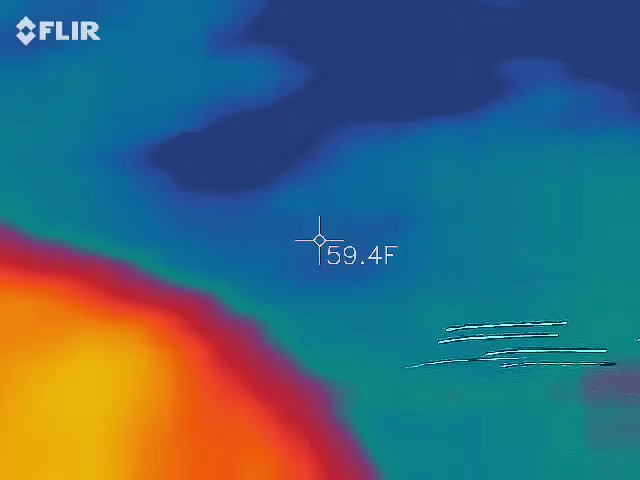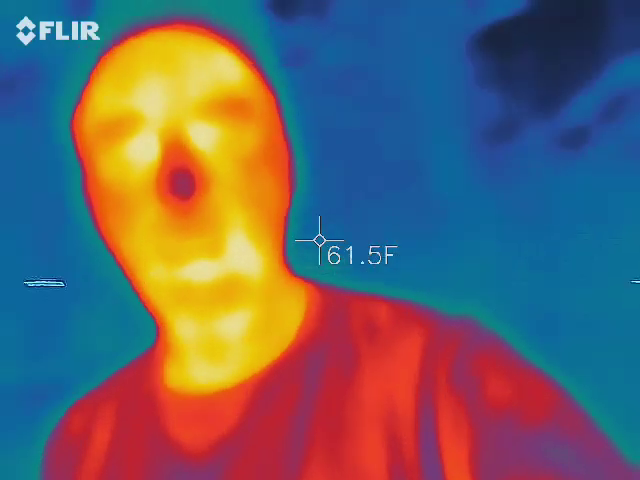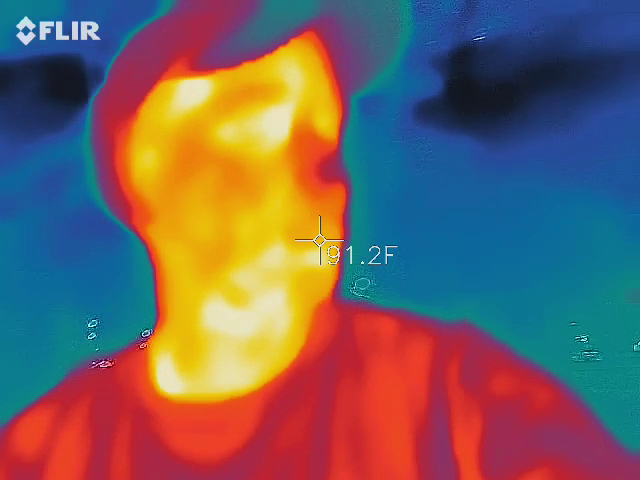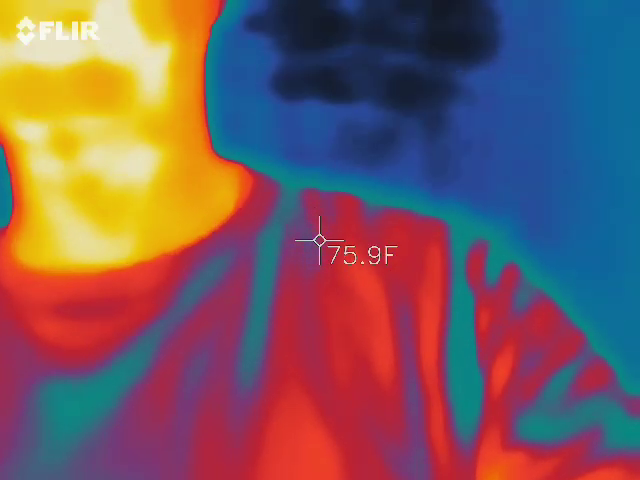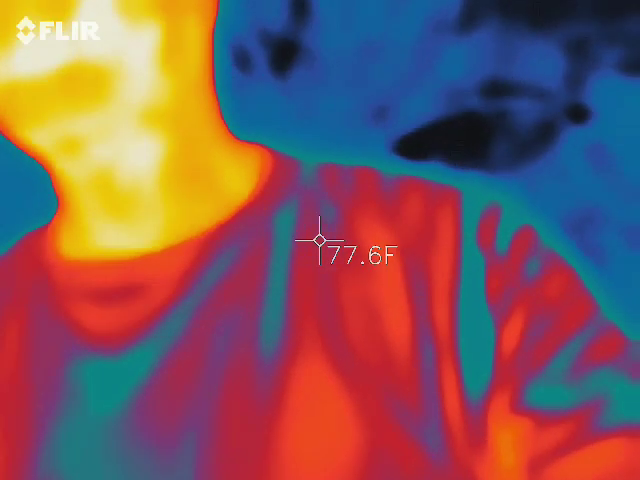So anybody want to guess why we use thermal imaging? Cold spots. Cold spots. Thank you. I think I heard that 3 times. Good job, everybody. Normally I get the word heat. Normally everybody says heat off the top of their head.